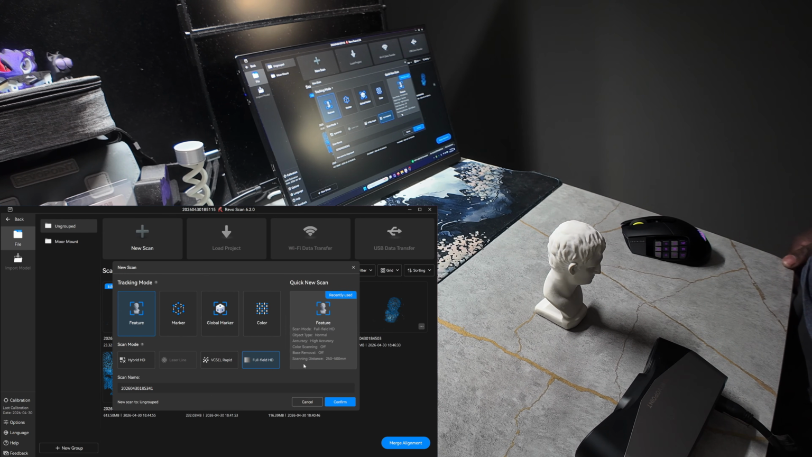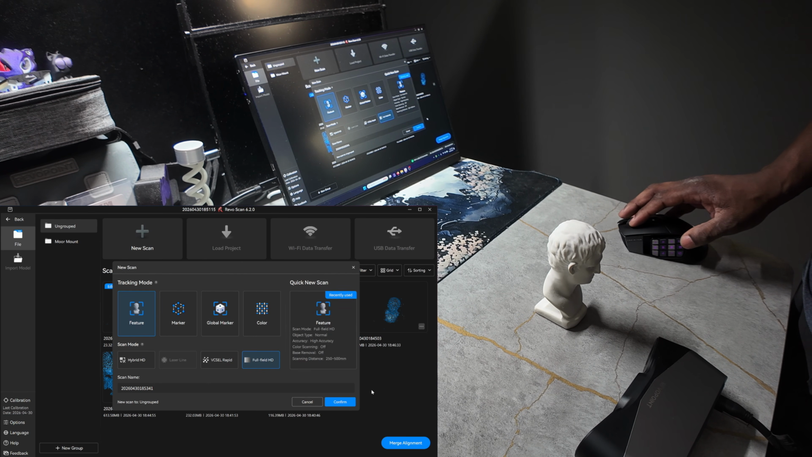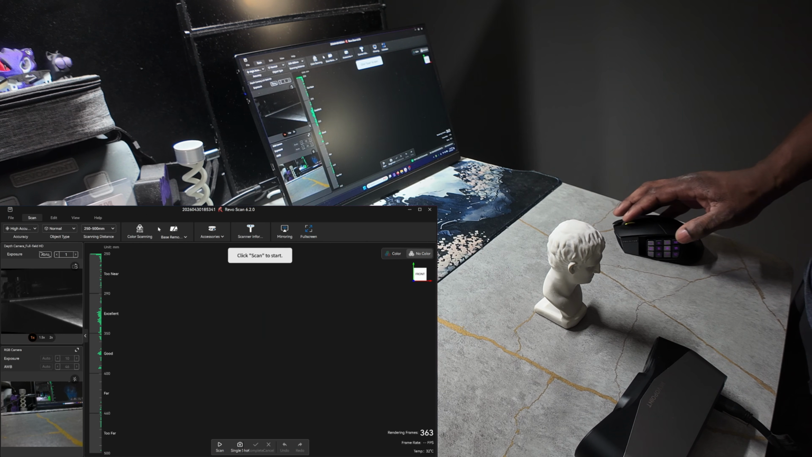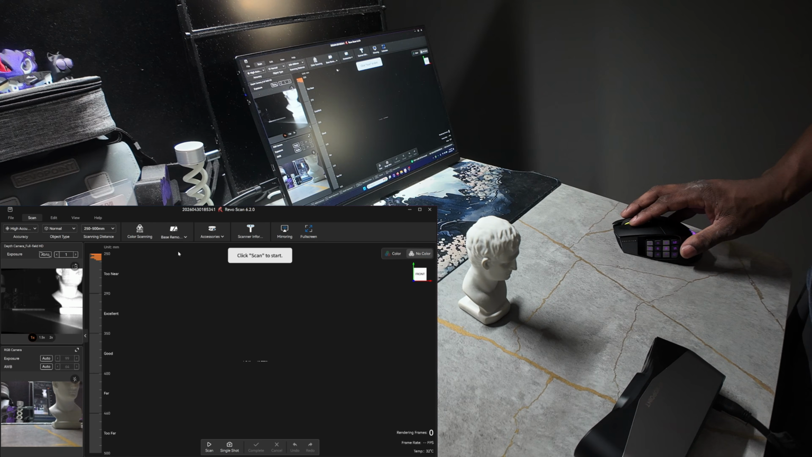I've played around with the scanner for a little bit, and this was something that I thought was pretty cool. So it has AI, and you can do AI tracking.